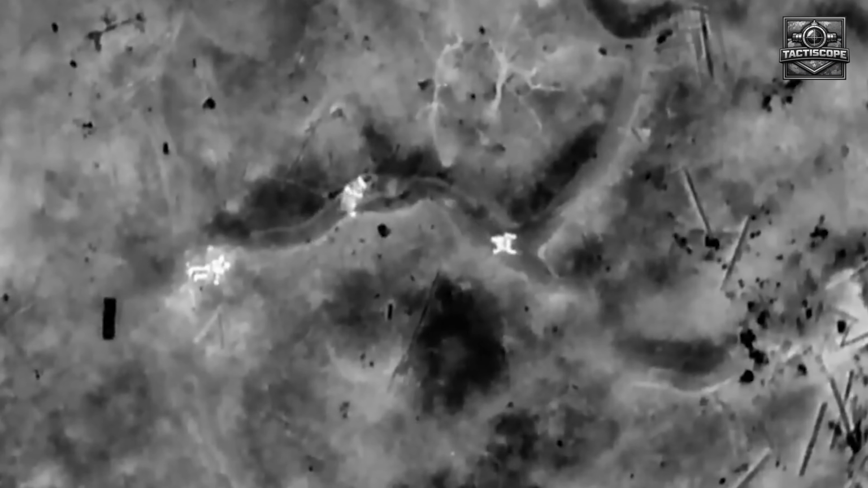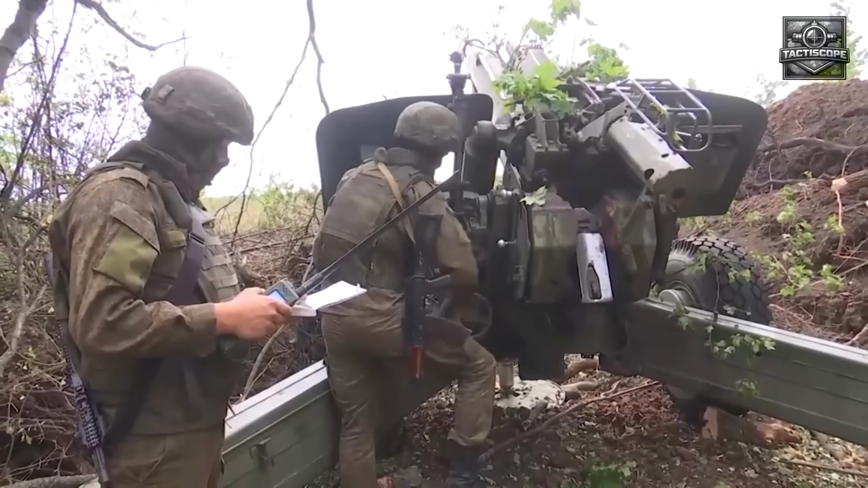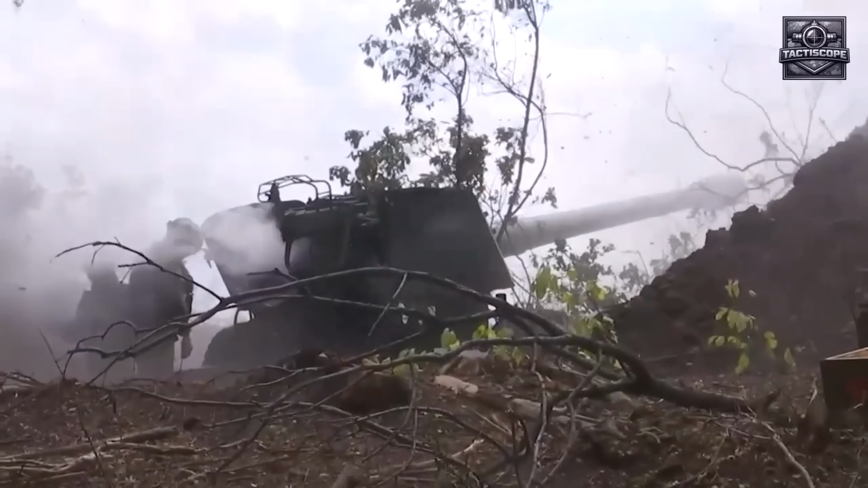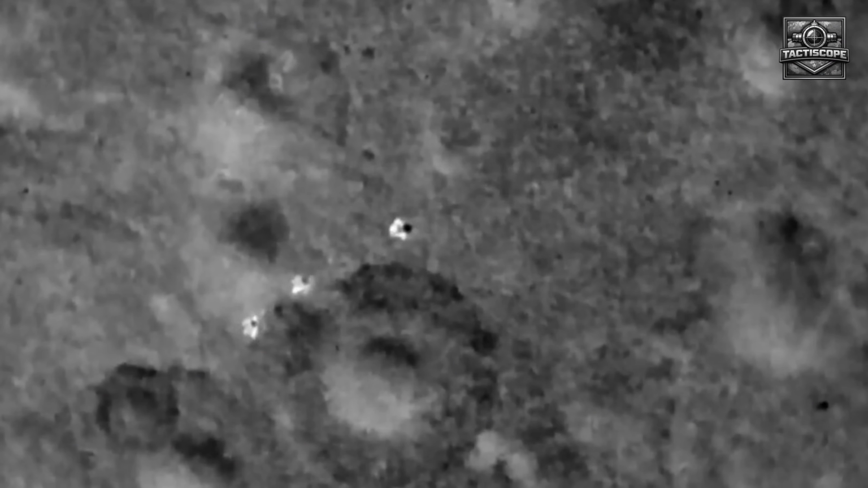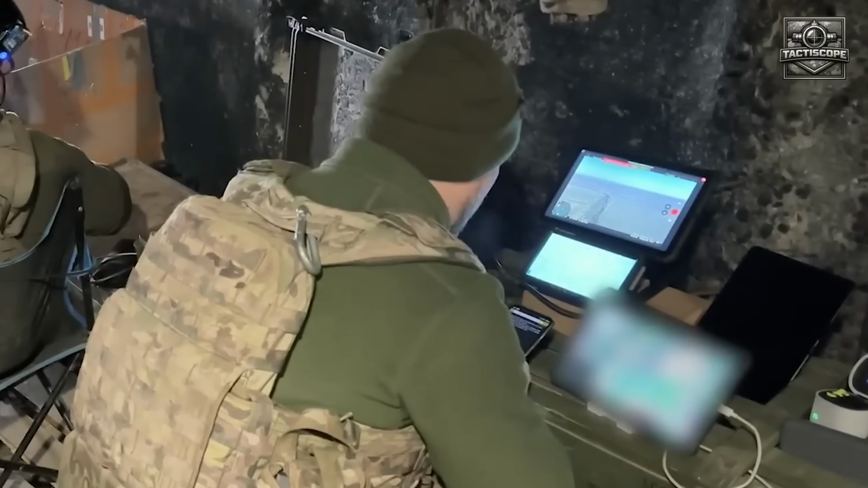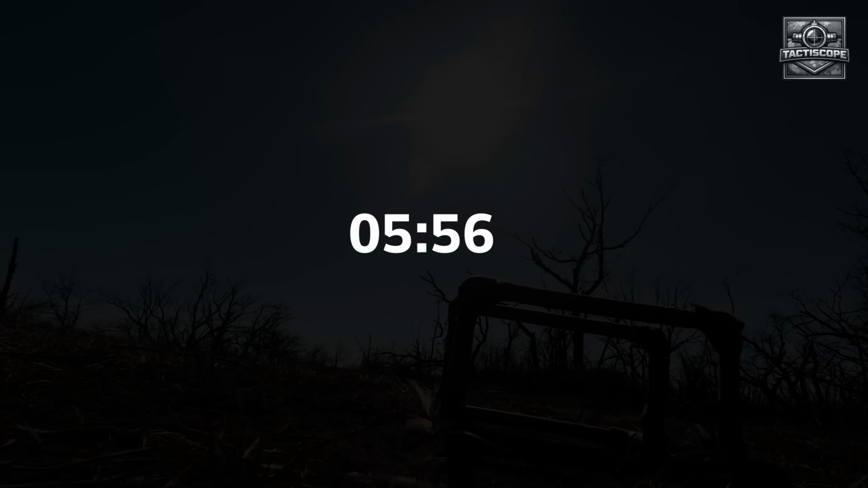Impact. 3 men down. The rest scattered into a drainage ditch on the north side of the road. The artillery shifted. 2 rounds dropped into the ditch line, 100 meters east and west of the huddle point. The message was clear. The ditch was not cover. It was a kill zone with walls. A fourth Rarog-10 launched at 05:56. It arrived at 06:01. By then, the column had ceased to exist as a tactical formation.